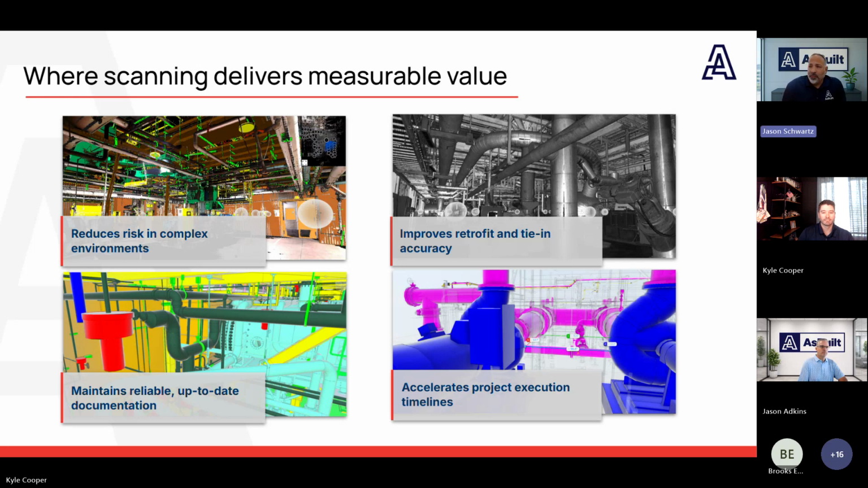Improving retrofit and tie-in accuracy. This is a big one, especially on retrofit work. When you're tying into existing conditions, there's not a lot of room for interpretation. If something is off even a little, it can create a pretty expensive chain reaction. Scanning gives you a much stronger level of confidence that what you're designing or fabricating is actually going to fit when it shows up on site.